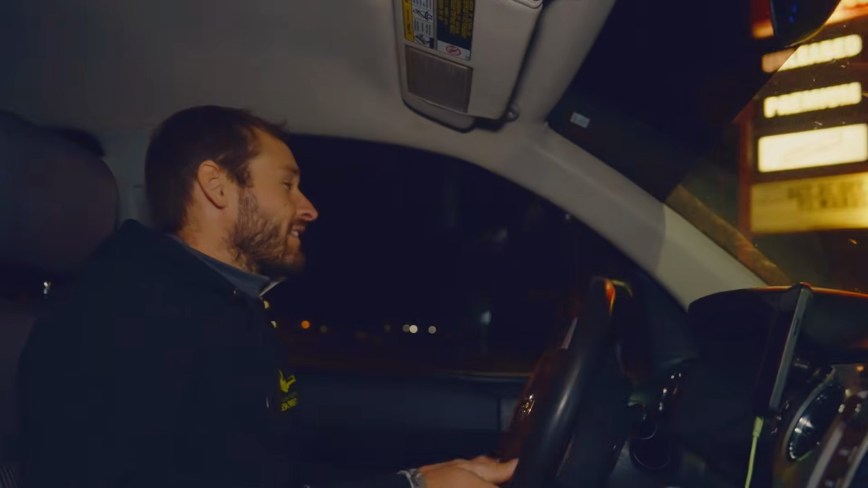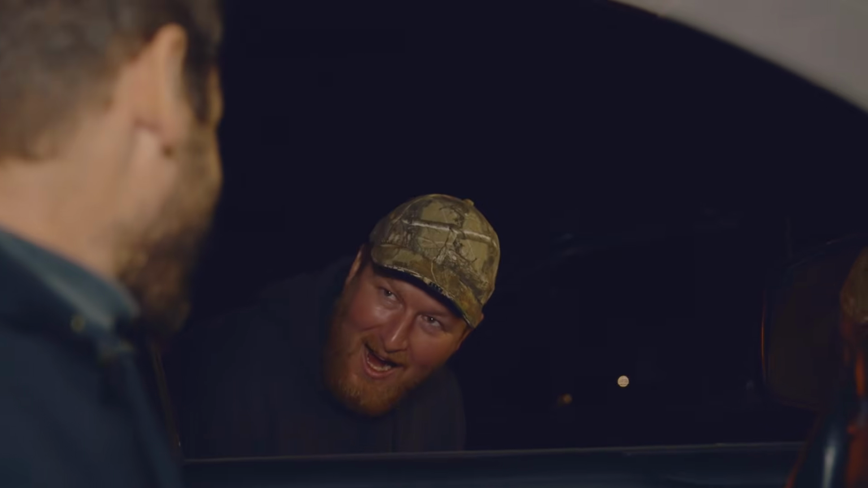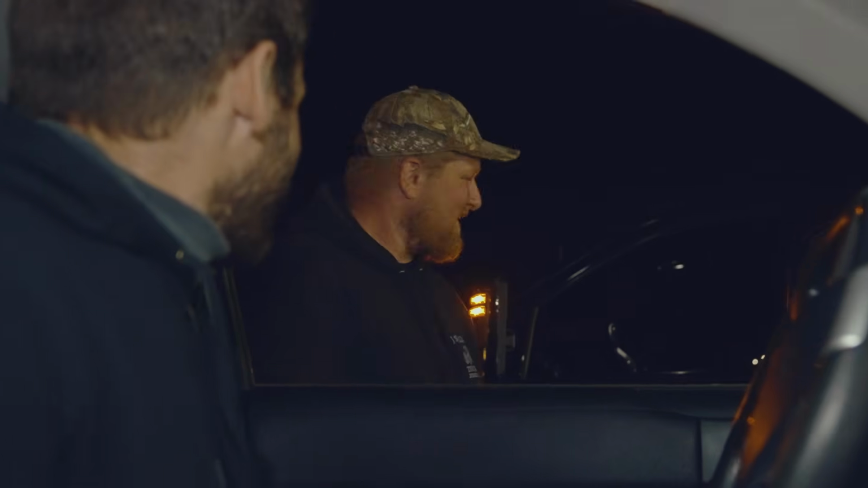Let's just pull up next to this guy. What's up, man? How you doing? Fun night. Oh, dude. Did he send you a picture? Yeah. Holy cat. That's a big deer. So he shot it? Yeah. Nice. Yep. My father-in-law. Cool. I just want to get my hands on it.